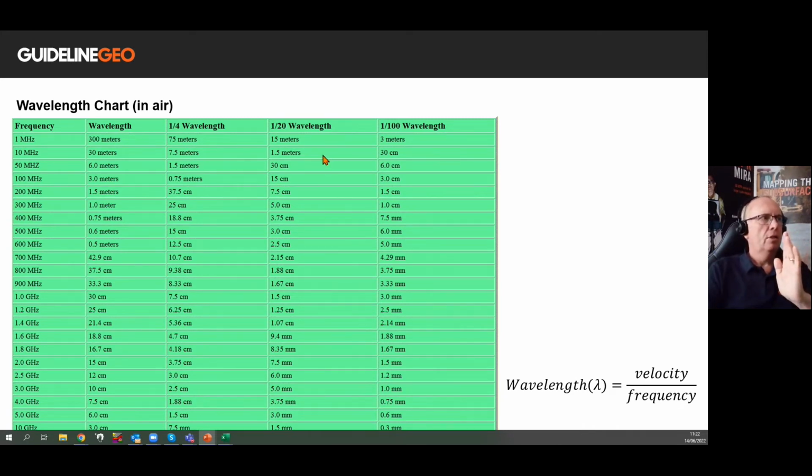You can get these charts readily available quite easily, but you'll notice here that this is just in air, and the equation for wavelength is velocity divided by frequency. I'm talking about the signal velocity here.